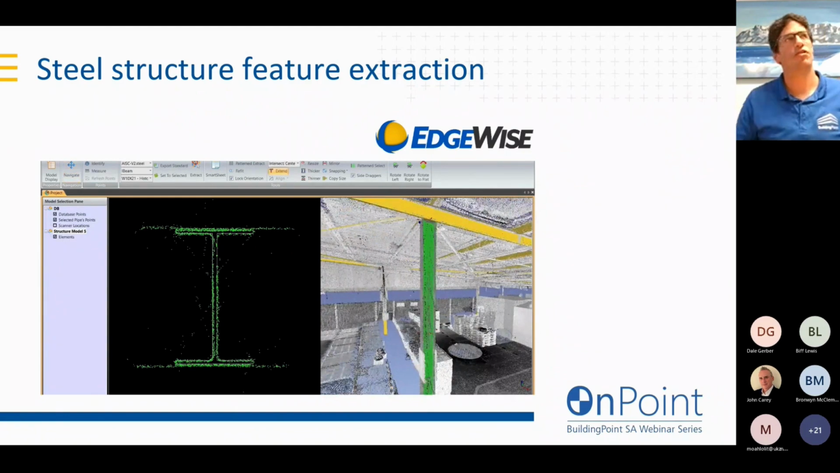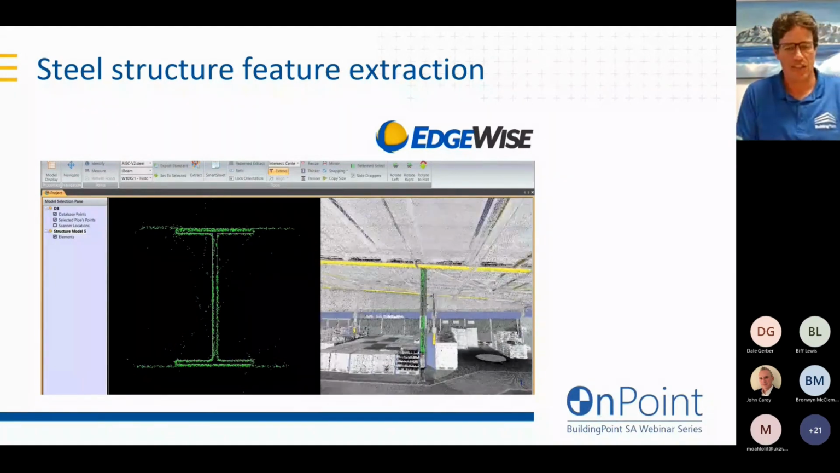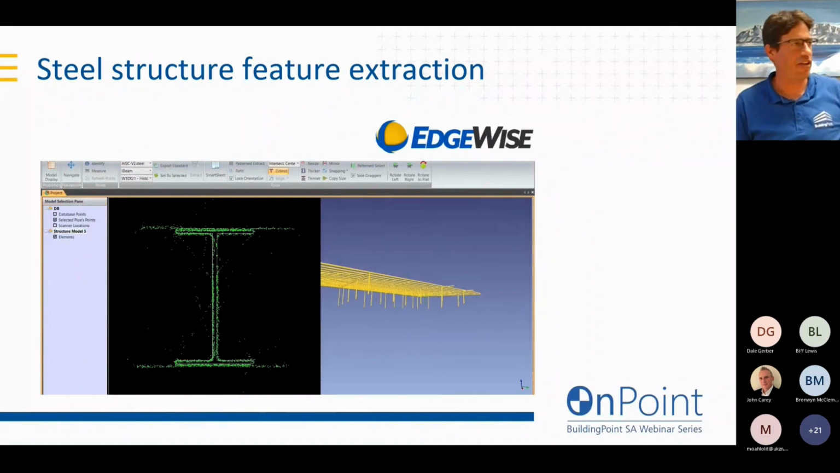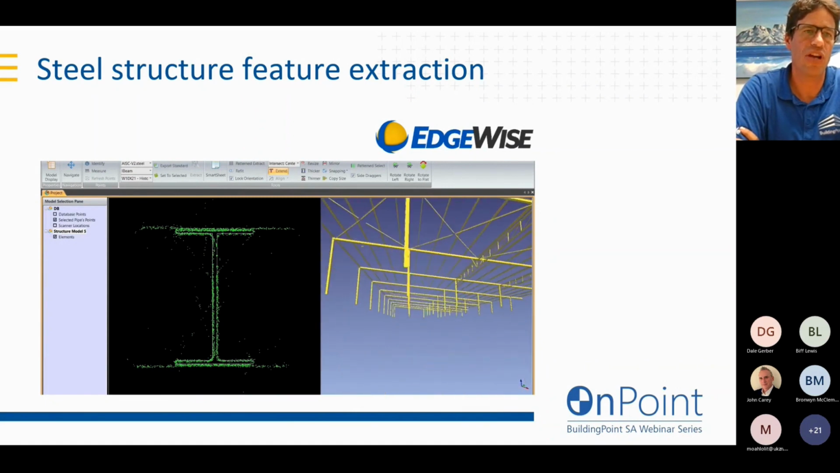Say, for example, it's all your steel members in one section of your portal frame, and I can say go find that truss and give it a direction. So down that direction, look for that typical truss member, and it'll go through your point cloud and add all of those. We'll find all those common groups of steel members throughout your data set.